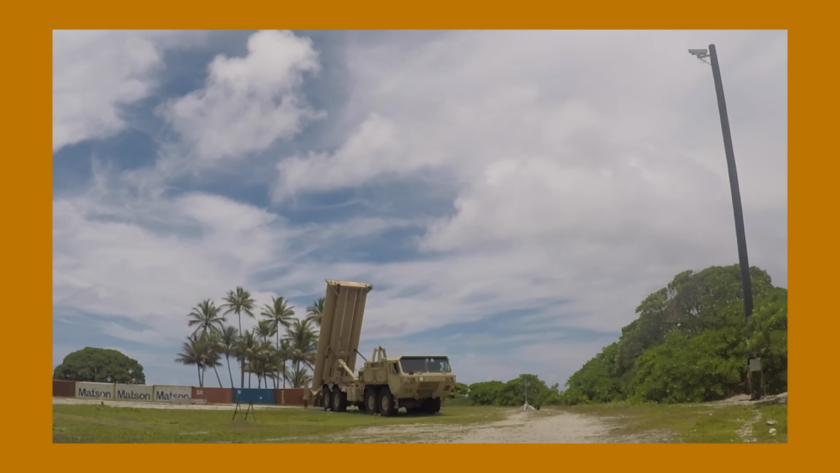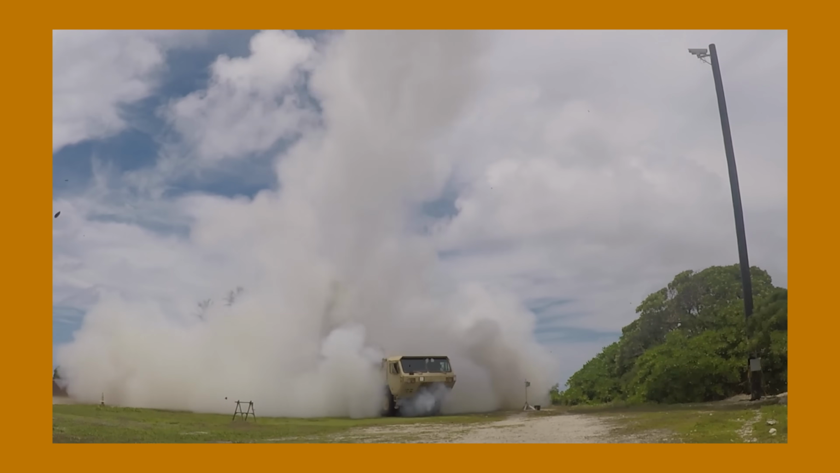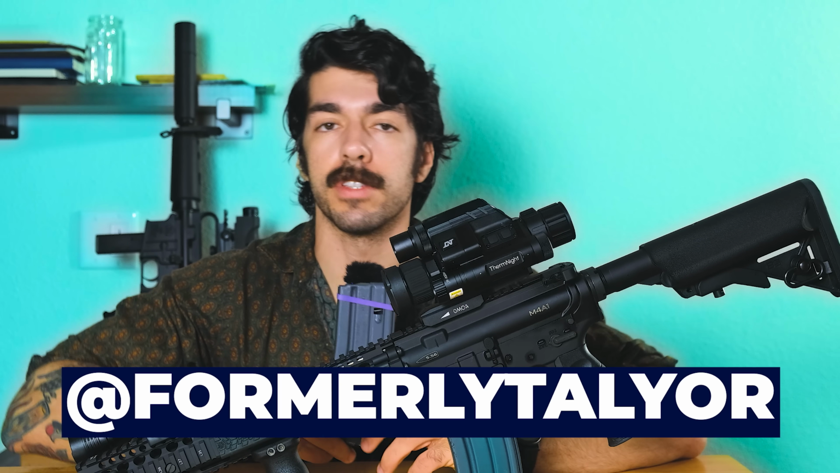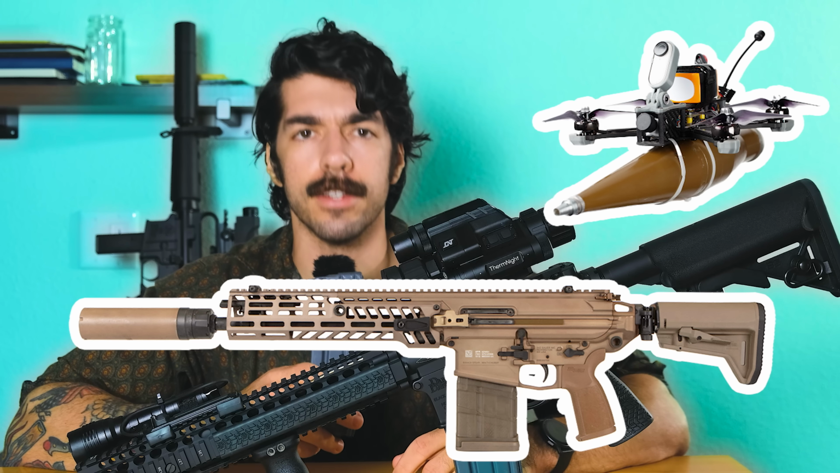This is a thermal optic. Thermal optics give you the ability to see heat signatures of everything around you. No shit. And while drones and missiles have gotten all the attention when it comes to the things that will kill you the most category, I want to make the argument that thermals have changed warfare just as much as kamikaze quadcopters or fancy new rifles.